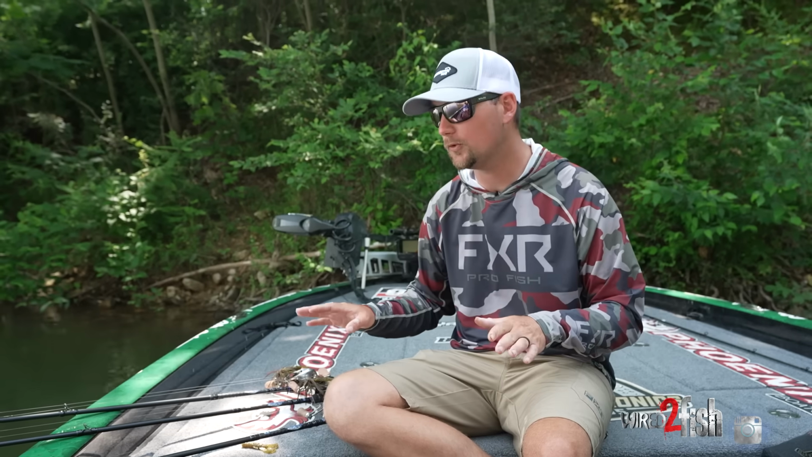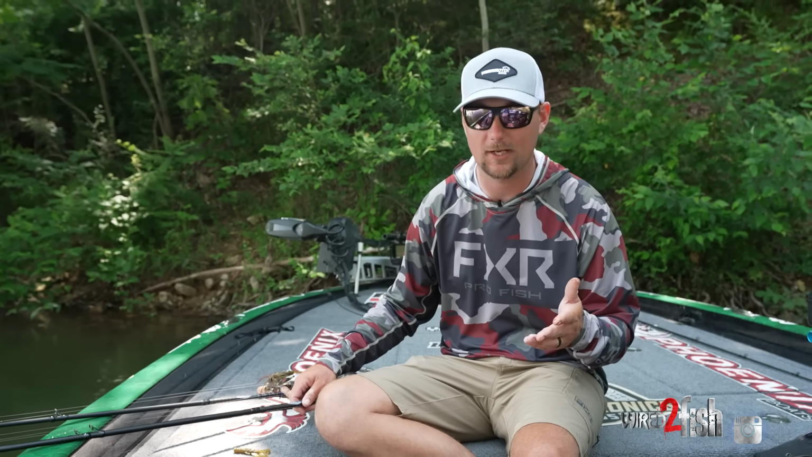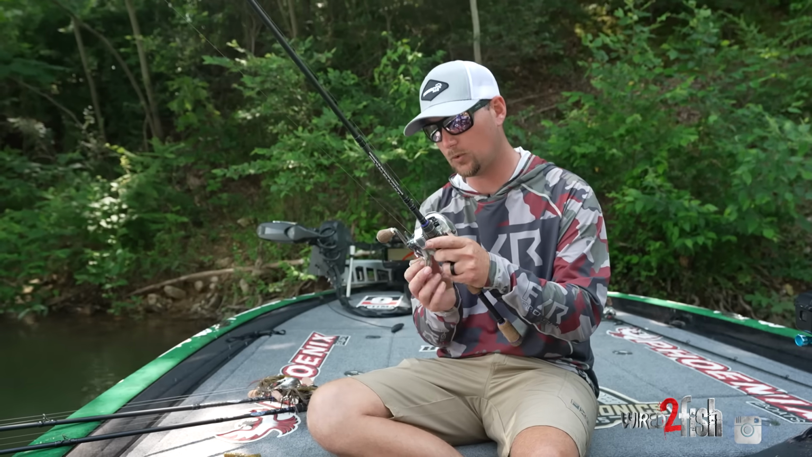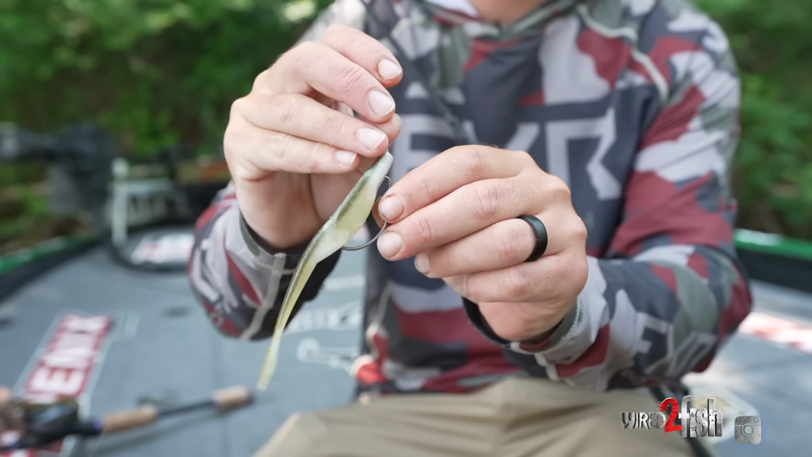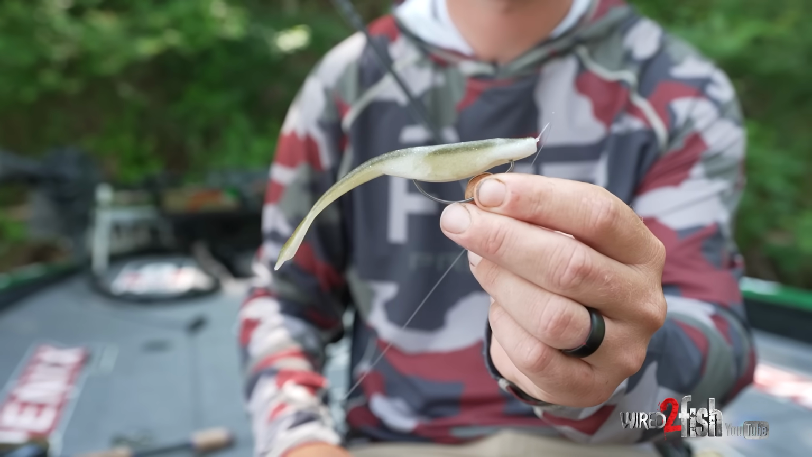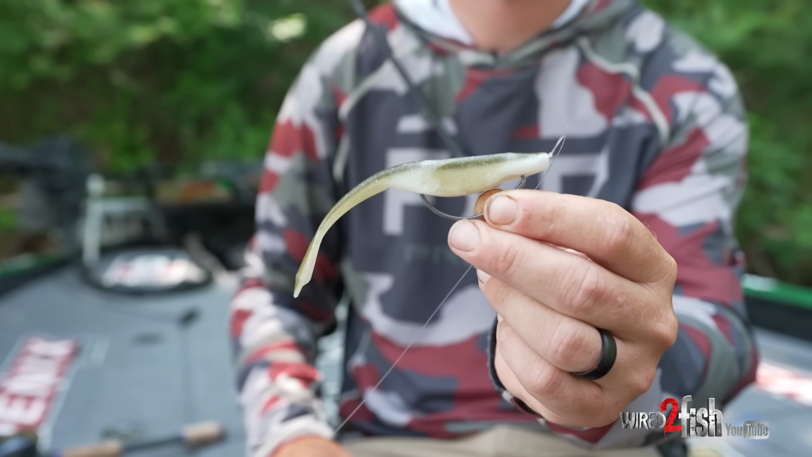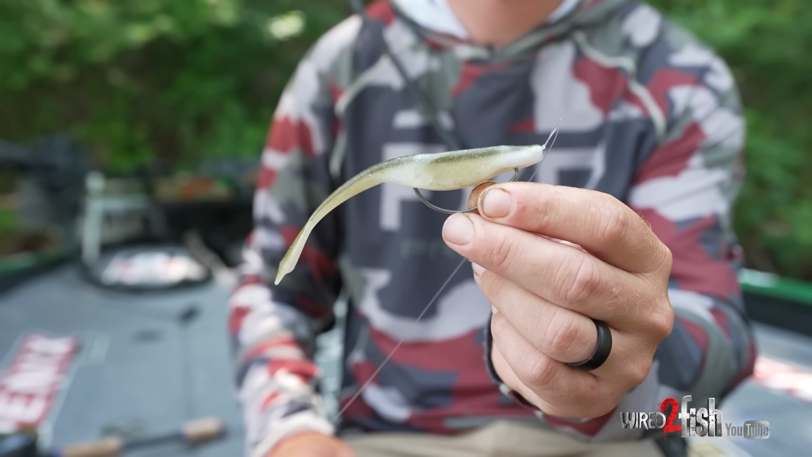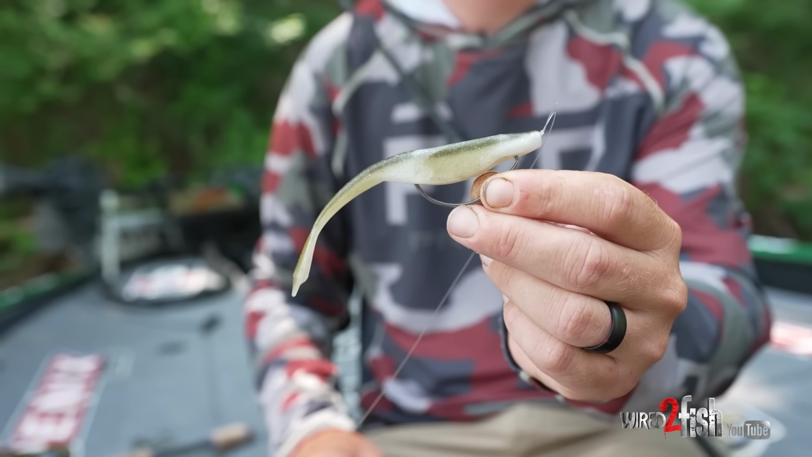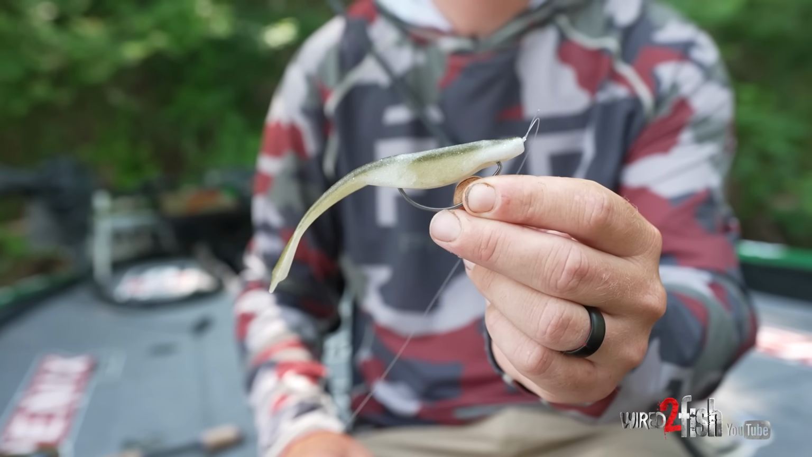I'm gonna go through my breakdown of both my Carolina rig as well as my jigs for the offshore schools that we've been fishing today. So, something that I'm always going to start with, just as you saw today, that Yamamoto D-Shad, a fluke style bait. Here on the TVA, Kentucky Lake in particular, they are very heavily feeding on both threadfin and gizzard shad.